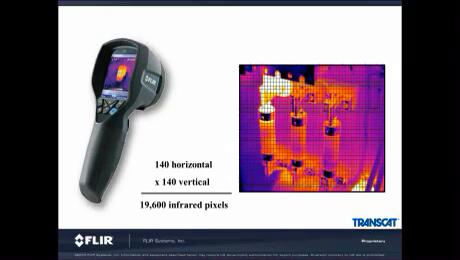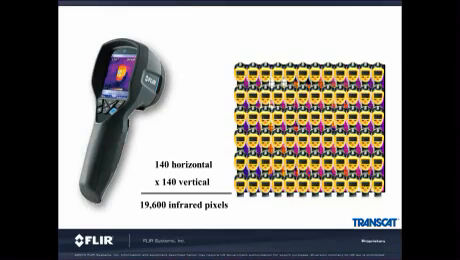Each one of those pixels can give you an accurate temperature measurement. To match the thermal camera, you would need 19,600 spot guns arrayed together to get the same data. This is obviously not practical.